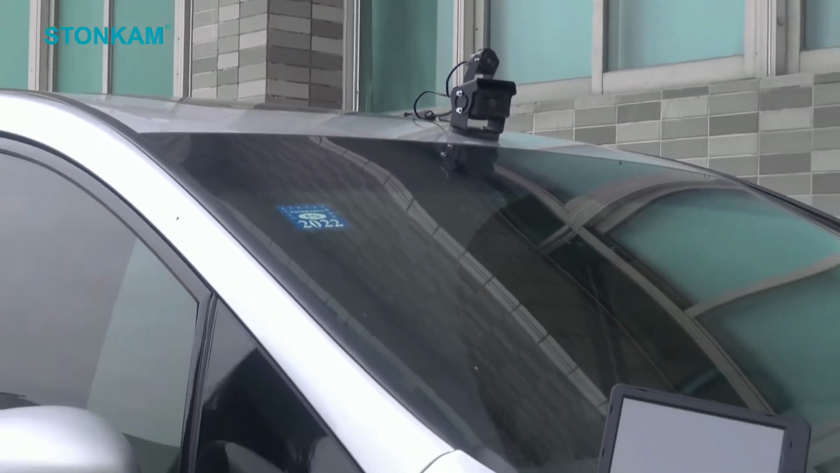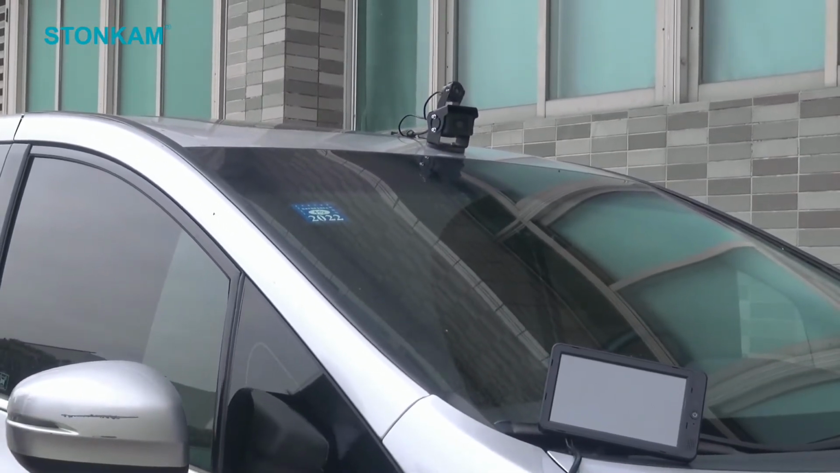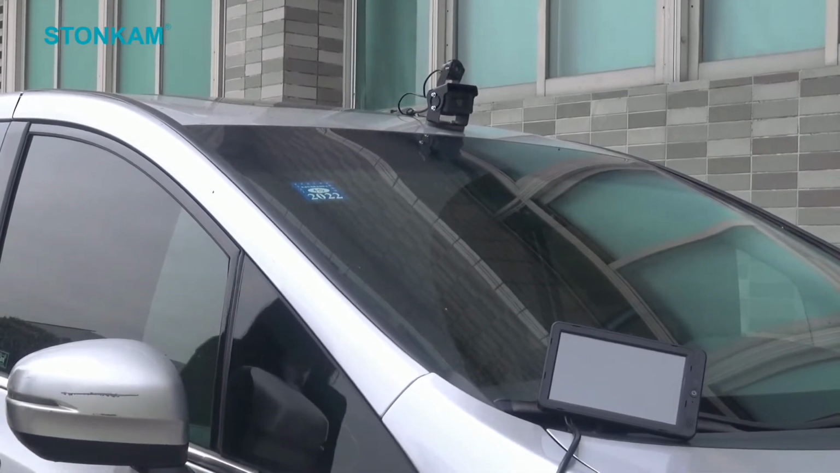How about the monitor? Actually, the monitor is not included in the system. If you want to use it with a monitor, you need to buy it separately.